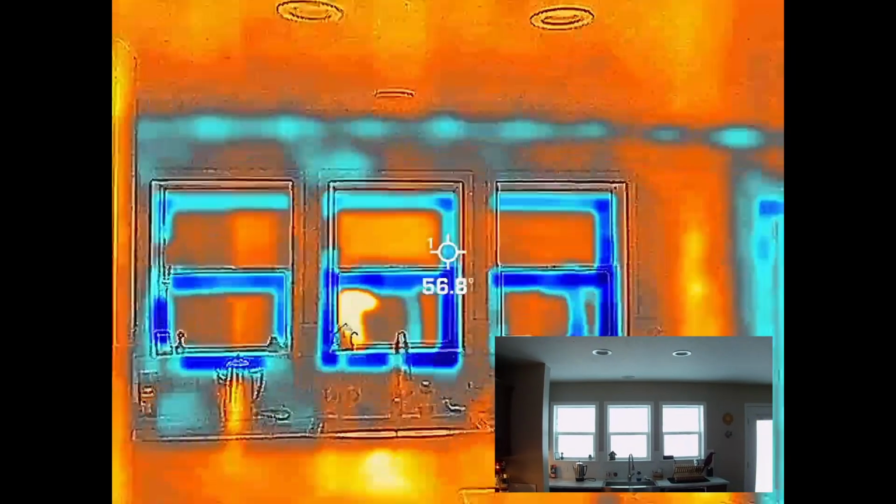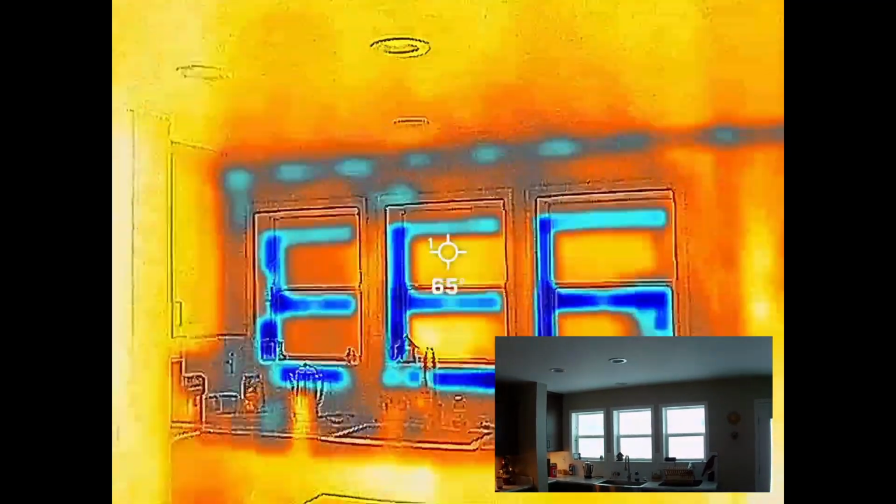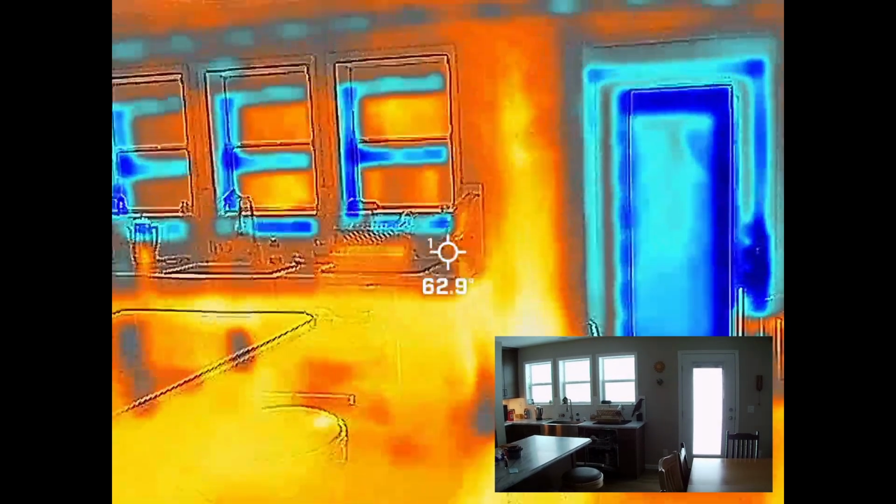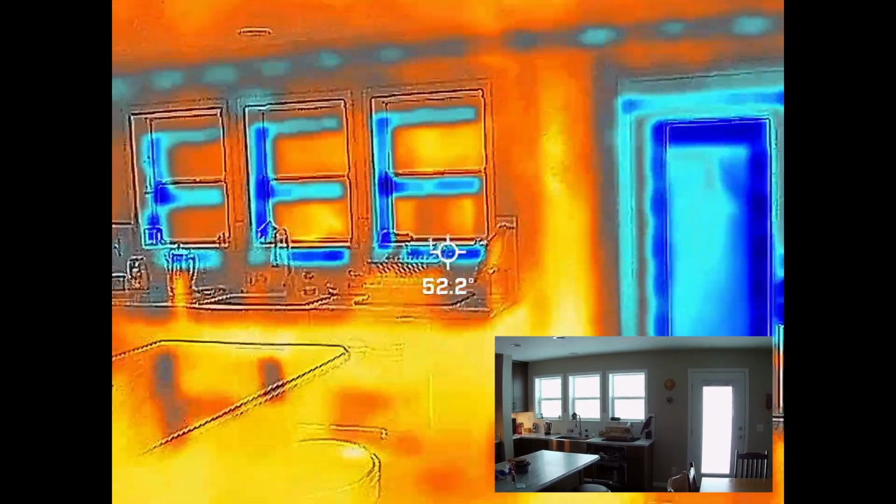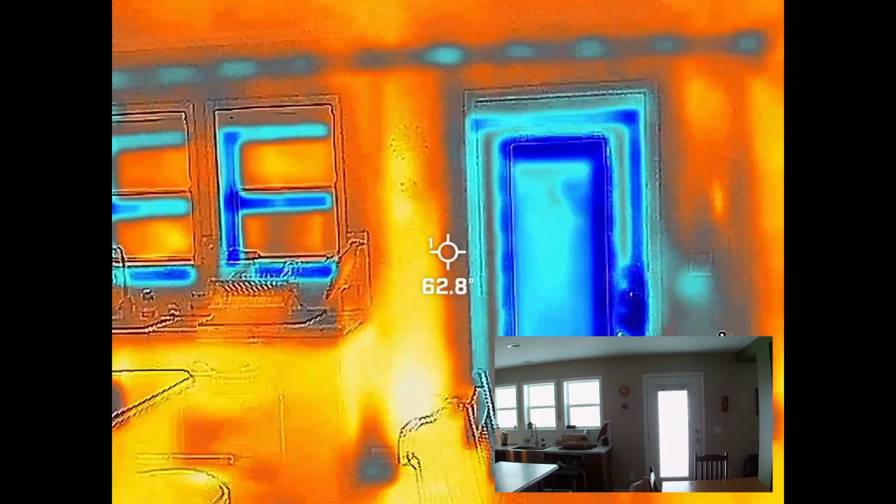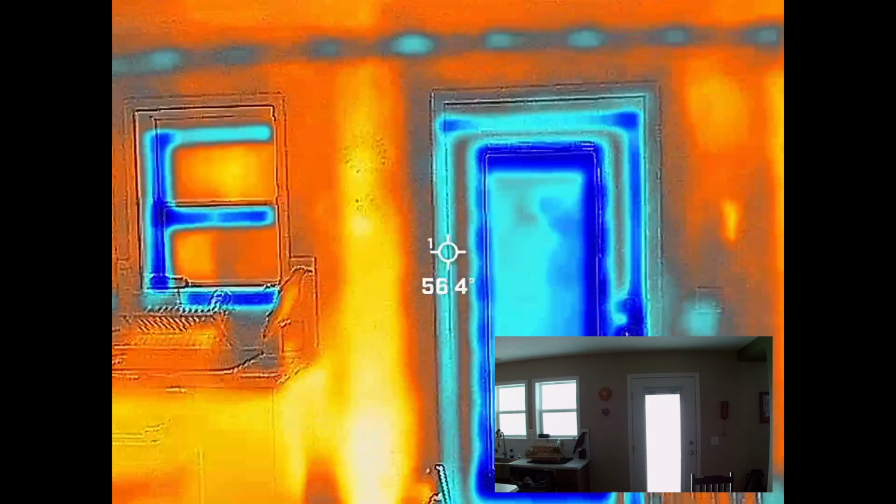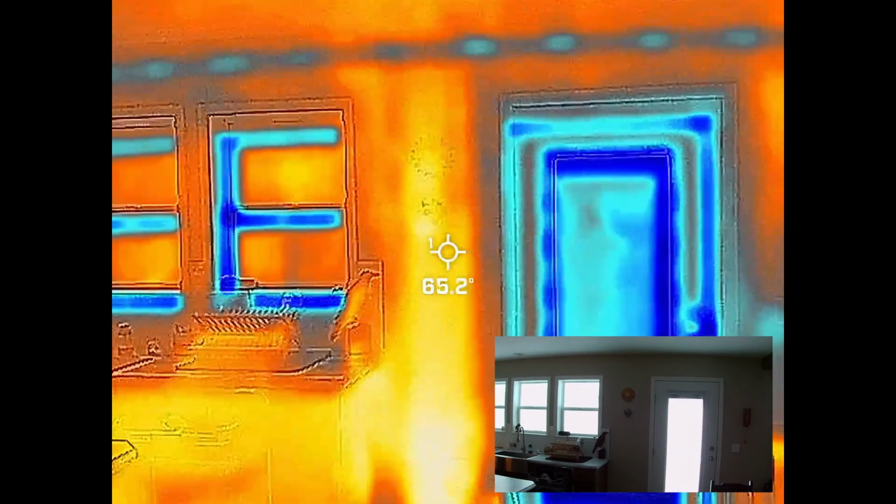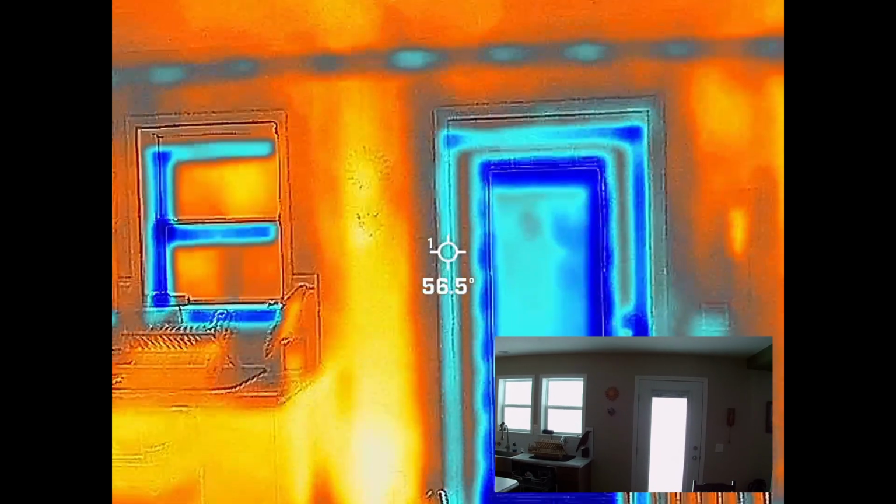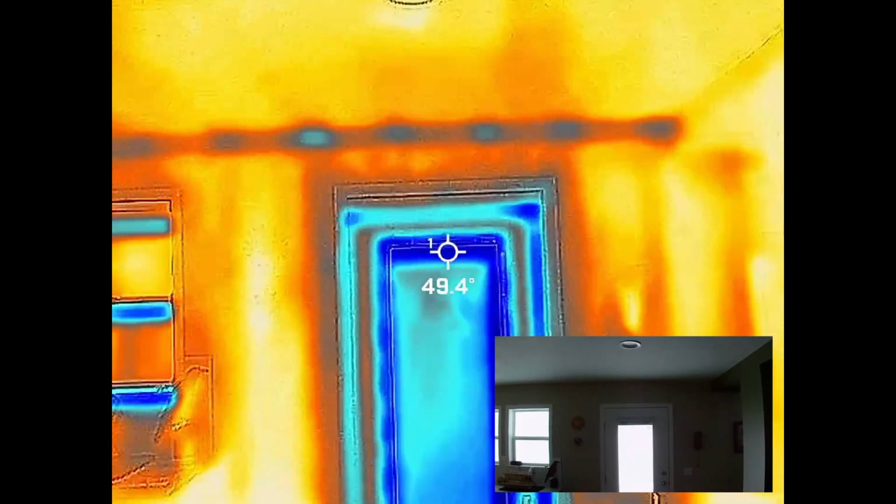In the kitchen, again, the windows. There is a register right there by the door. There is a very large glass door, and actually not too bad, all things considered. So the wall is kind of 65, the door frame is 56, and around the edges we're at 49 or 50.